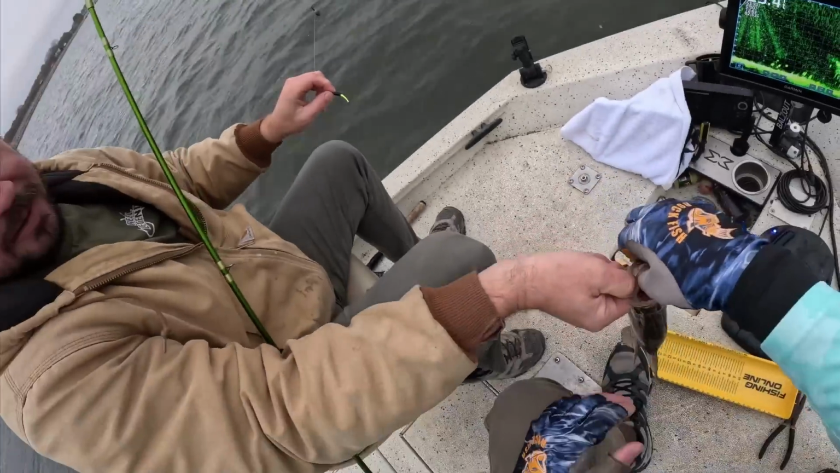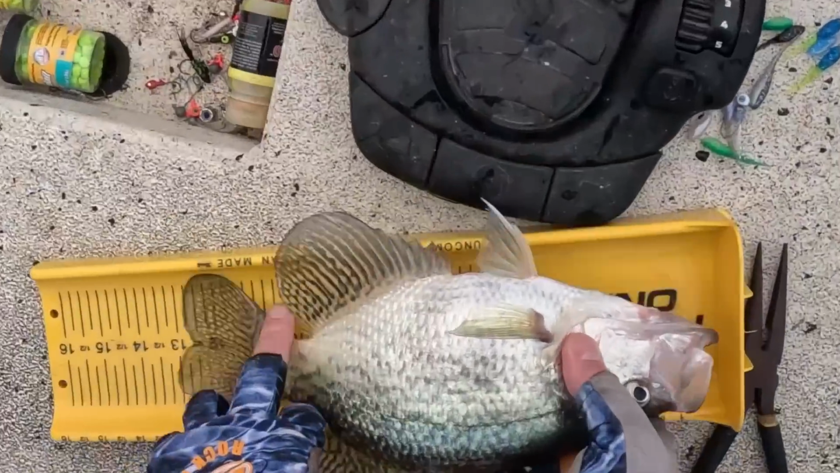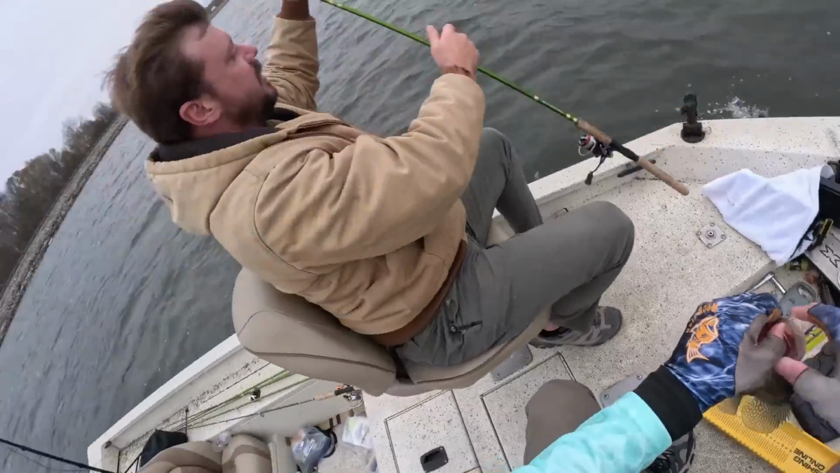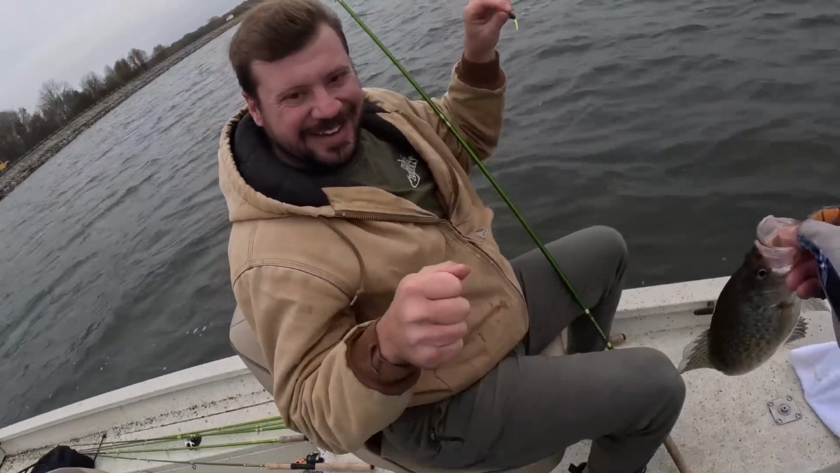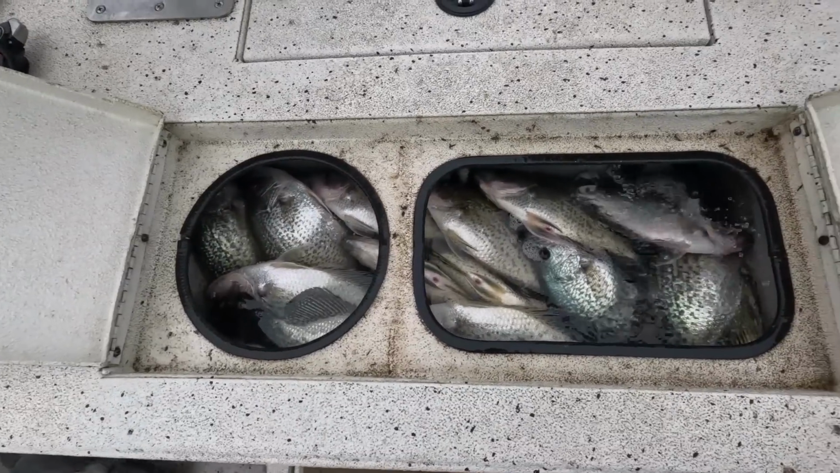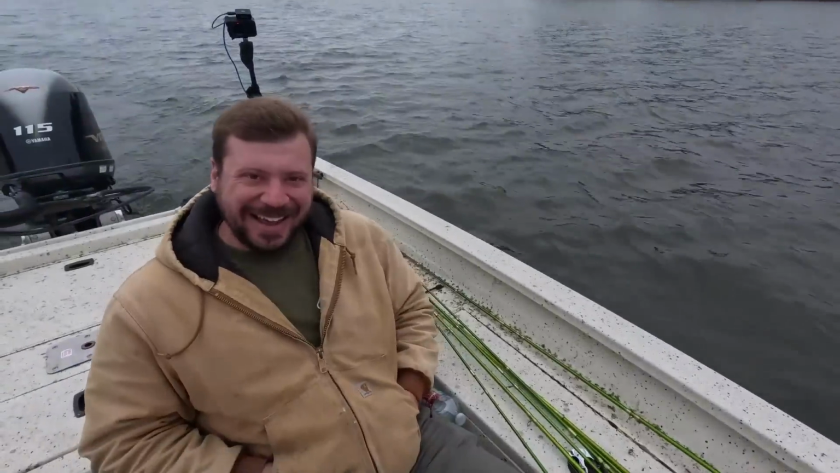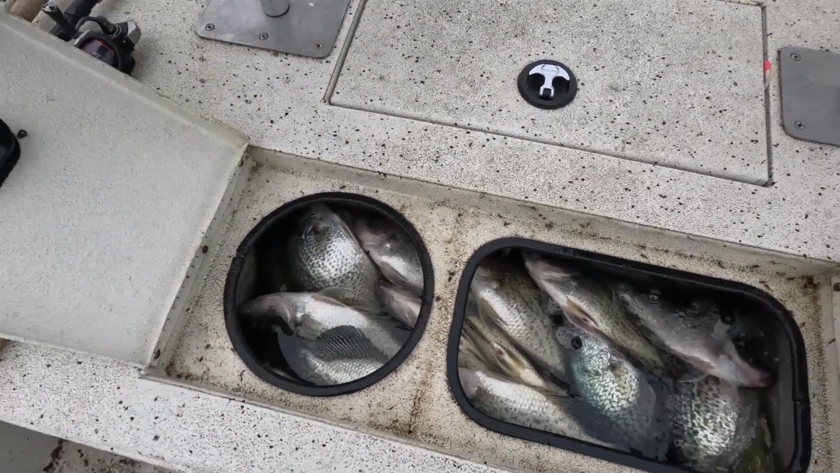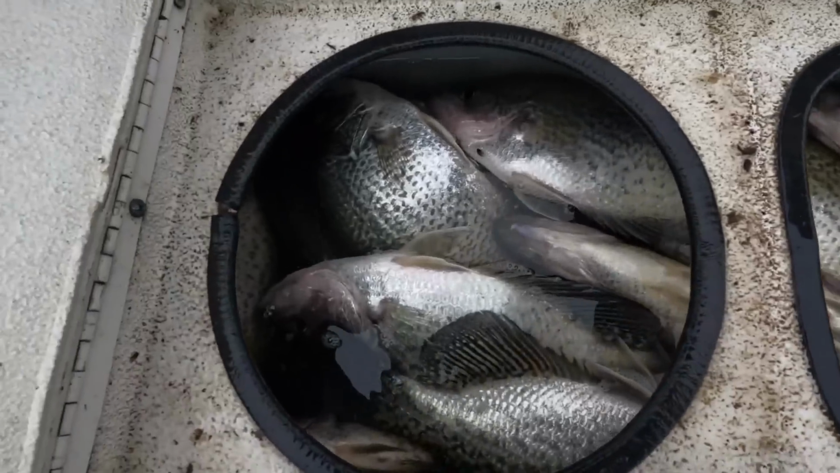That's more like it. Look at that toad. I think it's probably 12 and a quarter. Black crappie. 12 and a quarter. That's a slab well right there. Thanks for the help there. Yeah, man.